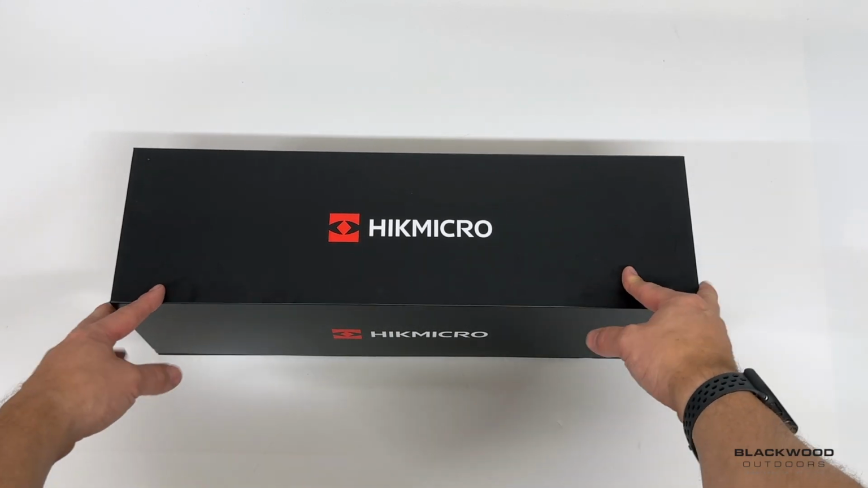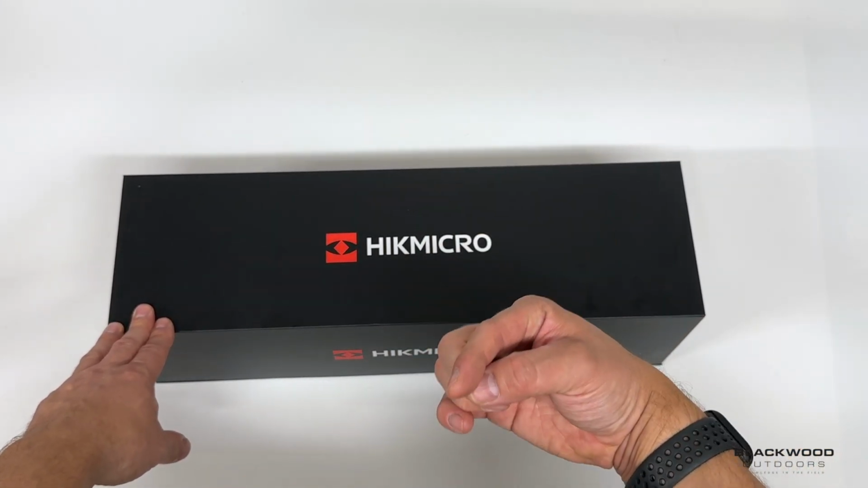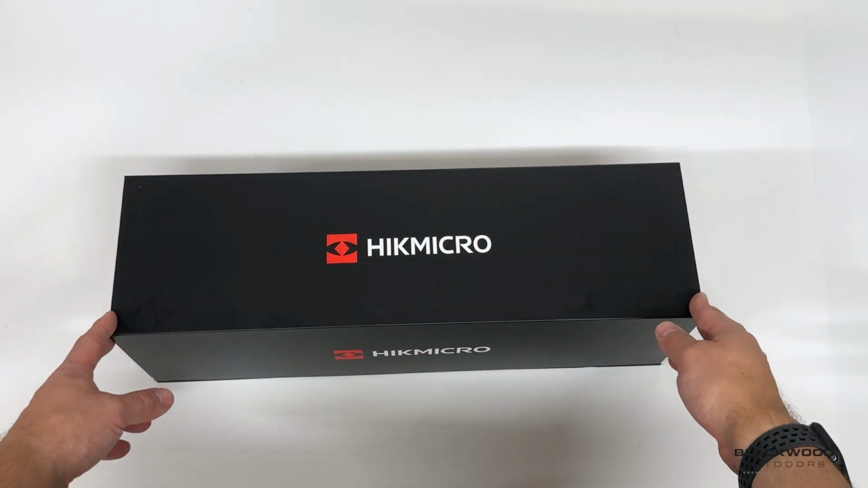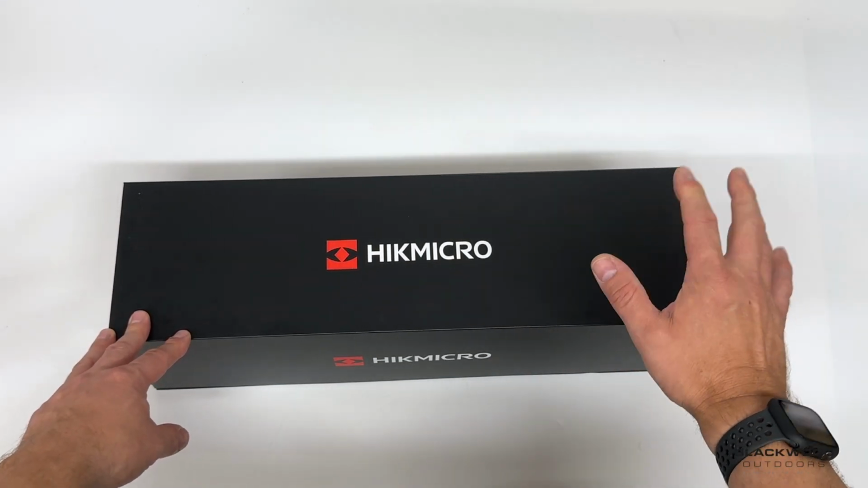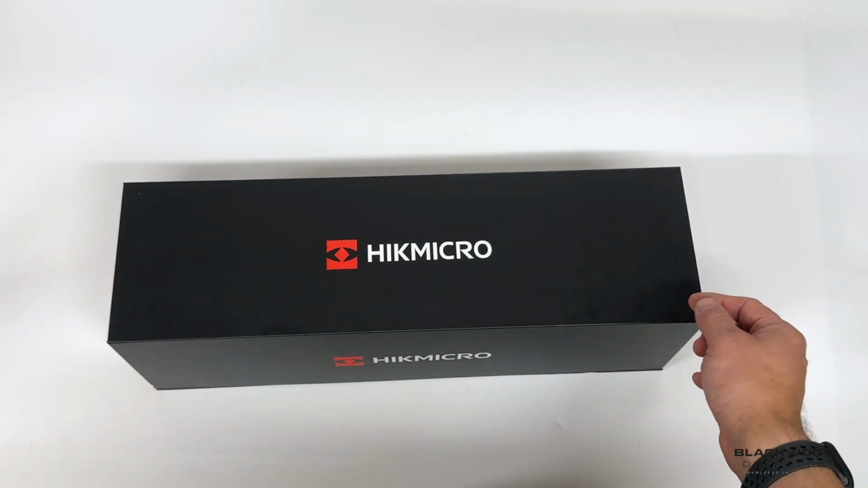So we're going to break this down, identify some of the features of the scope and the findings I've gained personally, from using it in the field. And I know there's a lot of videos out there at the minute with similar findings, unboxing and the usual stuff, but we just like to keep it real, in all honesty. So we'll show you some of what we've found and what we think about the specifications.